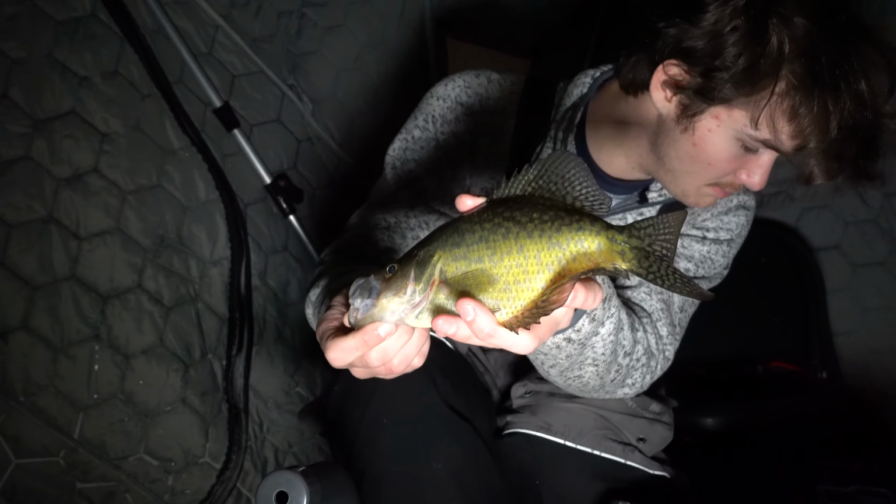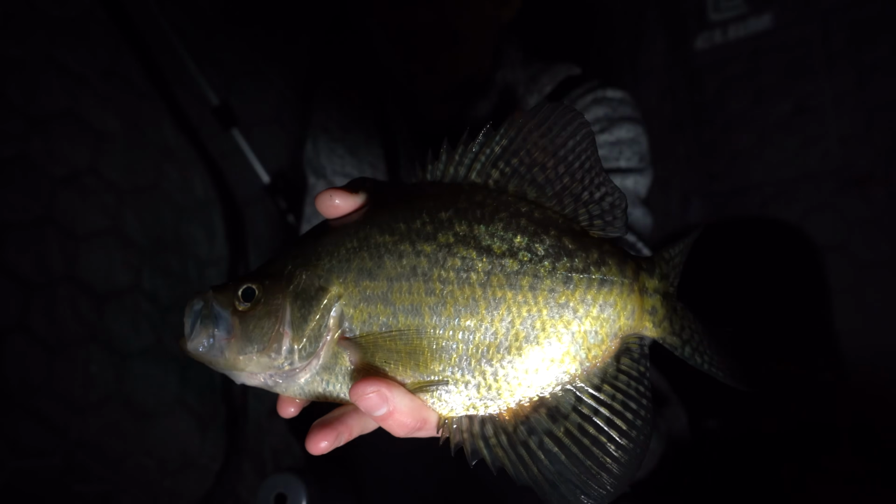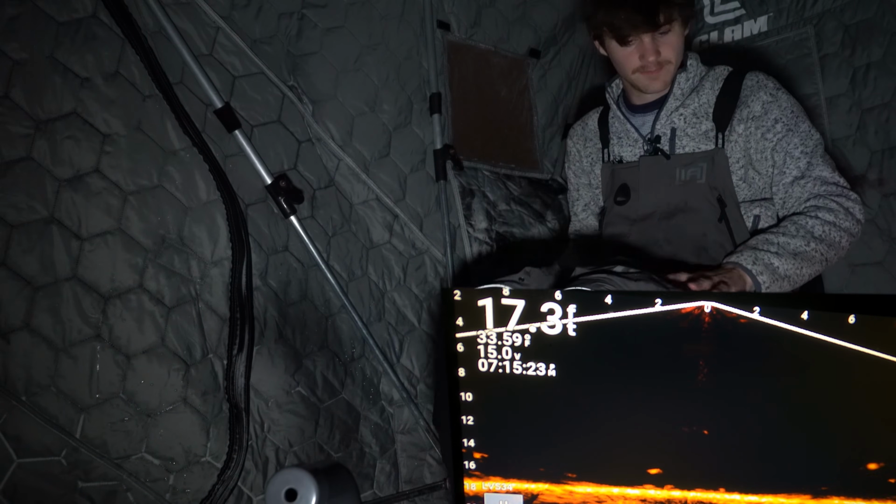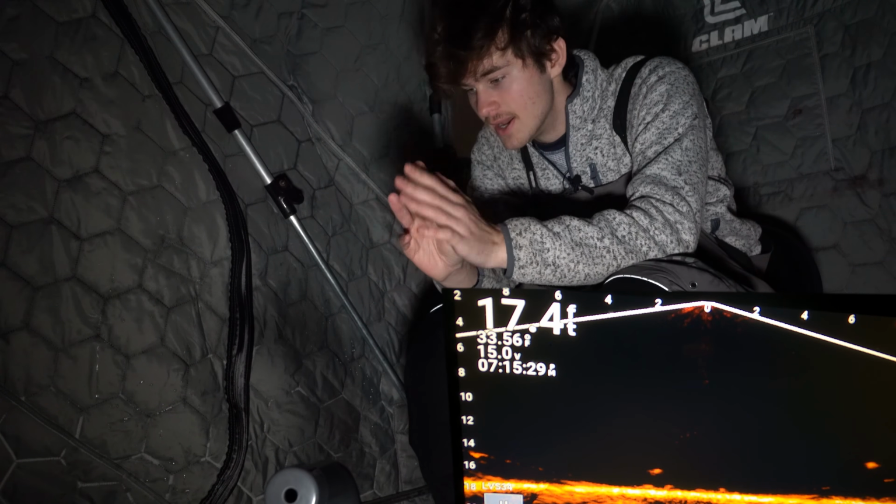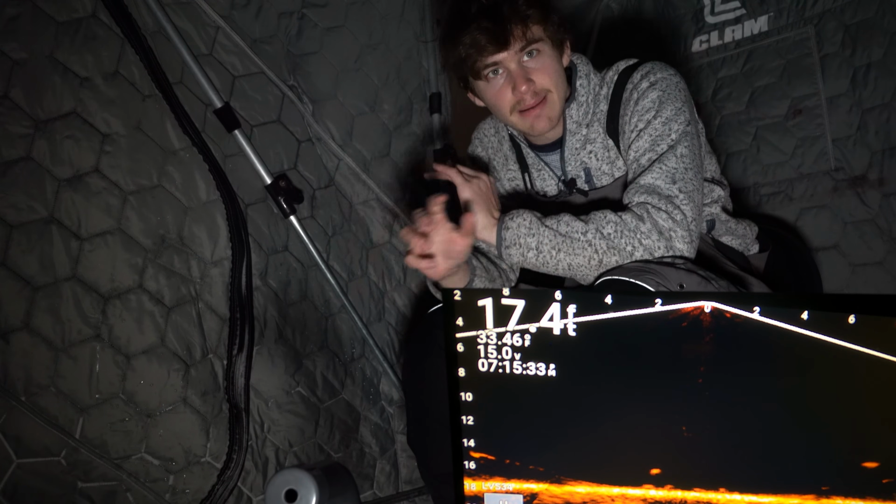We got a fish. Bottom right corner there, as you guys can see. Look at that. Beautiful little slab there. Drop it right down the hole and catch another one. Yeah, oh yeah, we got a couple fish down there in the bottom right corner. I had that first fish come through. I let it sit perfectly still. He didn't like it. So I started jigging again, and it got both their attentions.